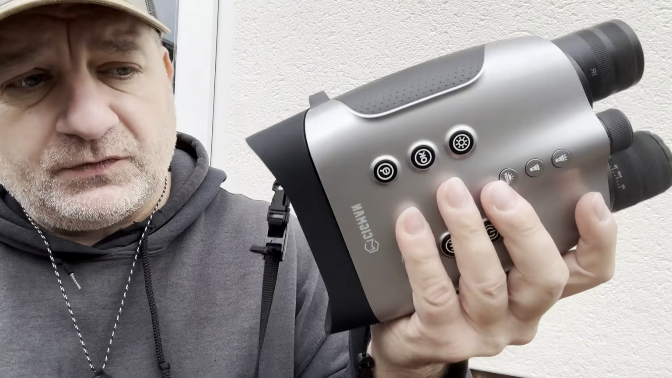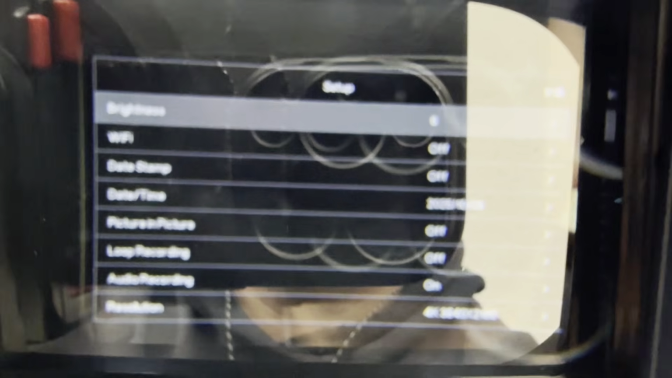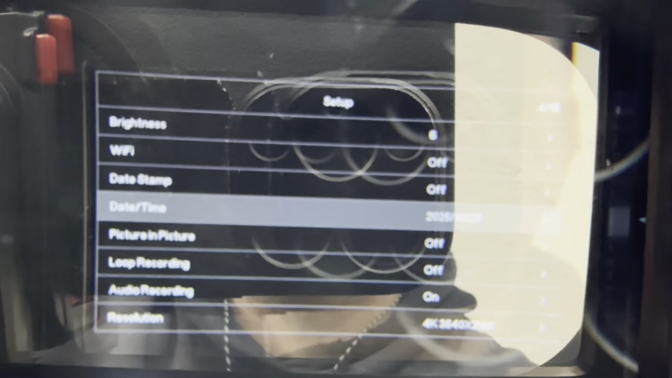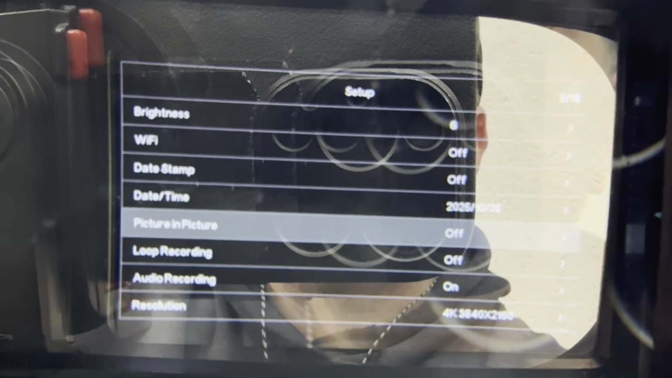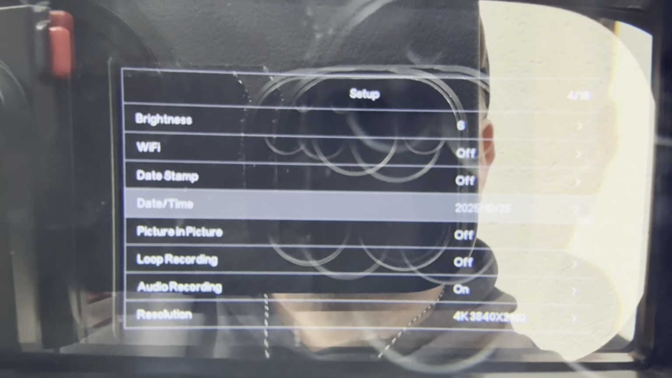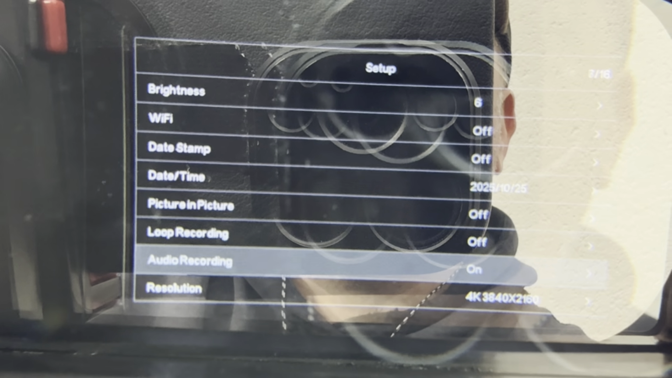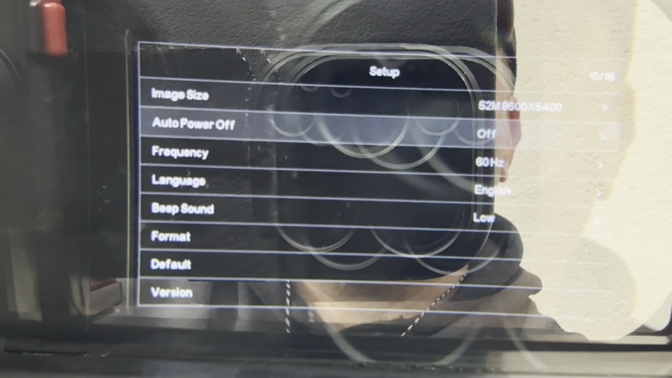So let me just show you the menu on this. So you can see the menu there. I'm not sure if you can read it because of the glare, but you just select which one you want. If you don't want the beeping noise, you can change that to off. I put it on low. You can change the 4K, 2K, or 1080. You can just see it just there. Yeah, so you just go through it. So you do have a lot of options here if you want to personalize this.